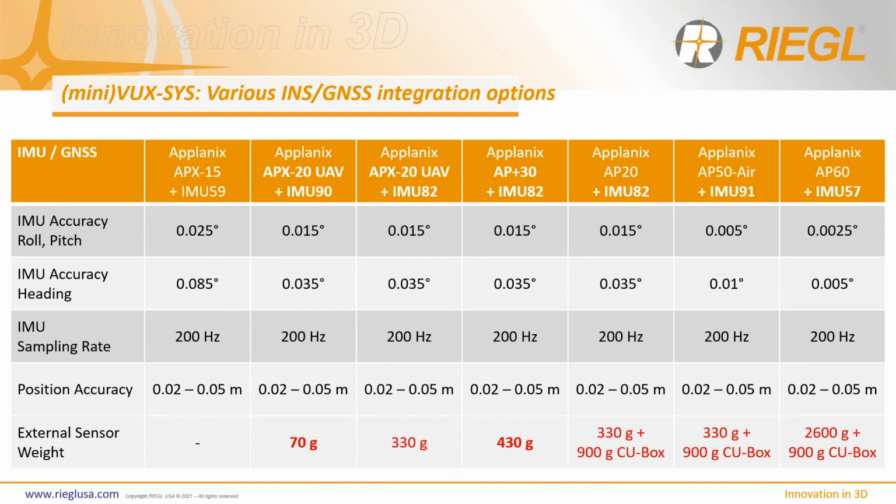Now, as there are so many IMU GNSS solutions available in the marketplace, just showcasing from left to right in terms of how accurate these unit types are, of course, with regards to weight, as they are coupled with both the miniVUX and VUX series sensor types from us.